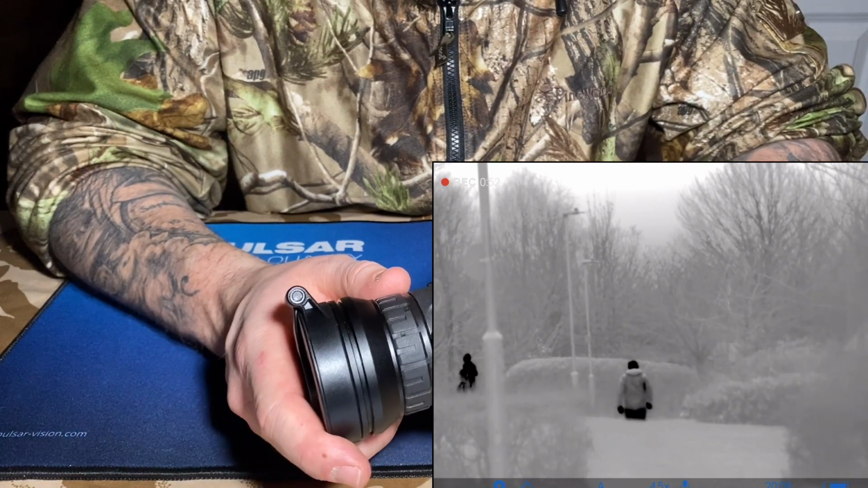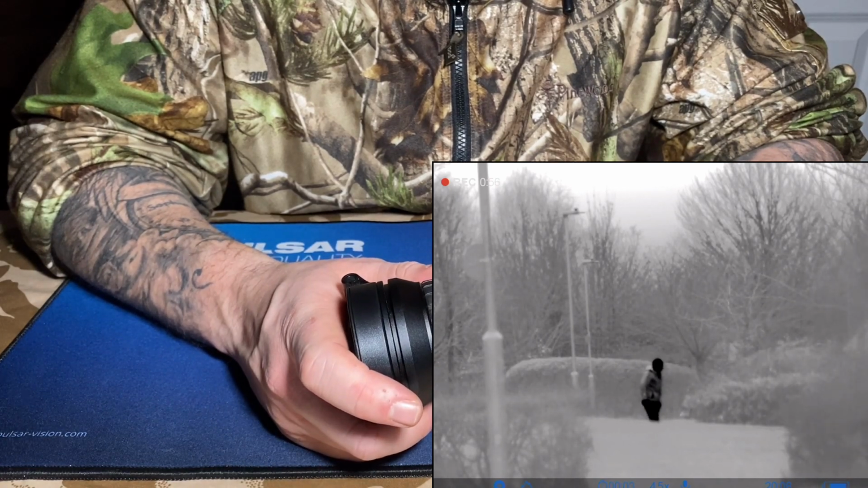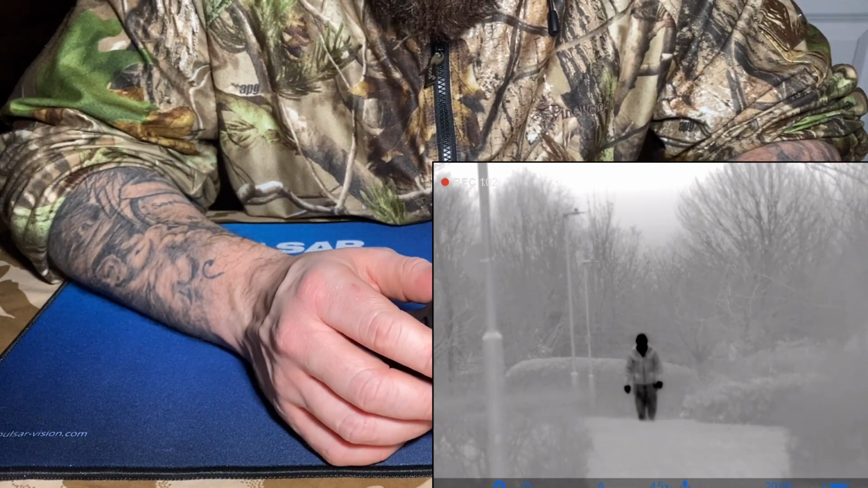App. So as with the Hik, they have their own app. They have multiple different apps you can use, but they have their own branded one. Pulsar have Stream Vision 2, which does exactly the same thing.